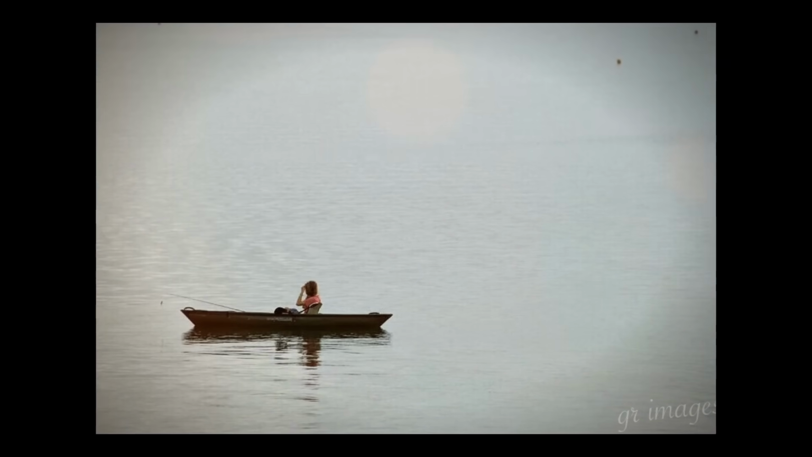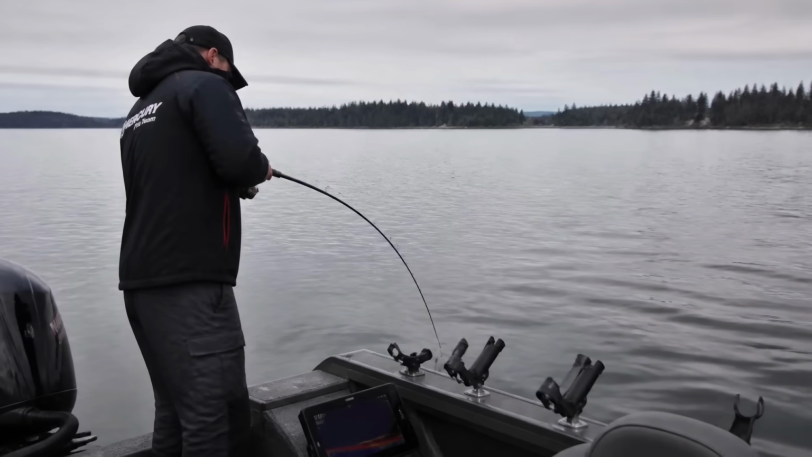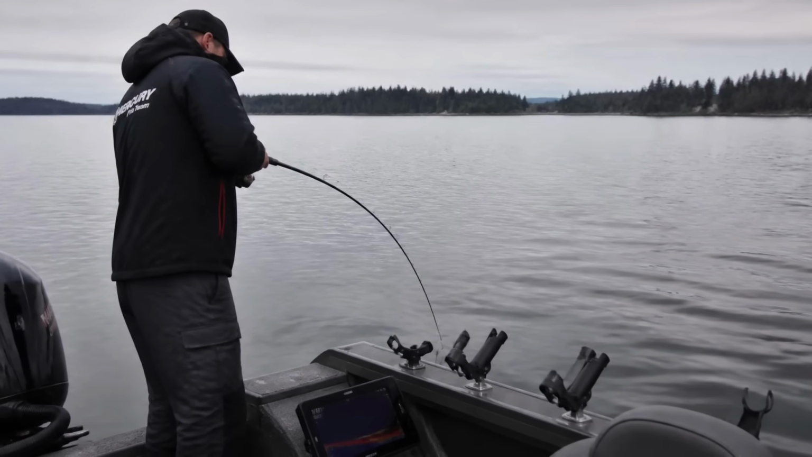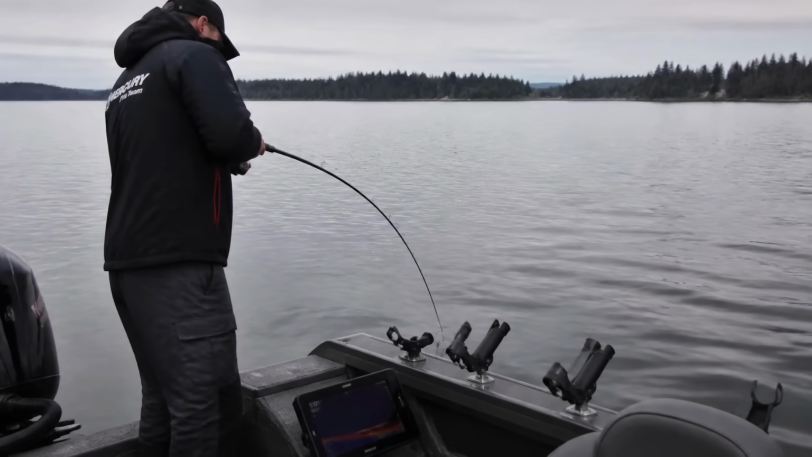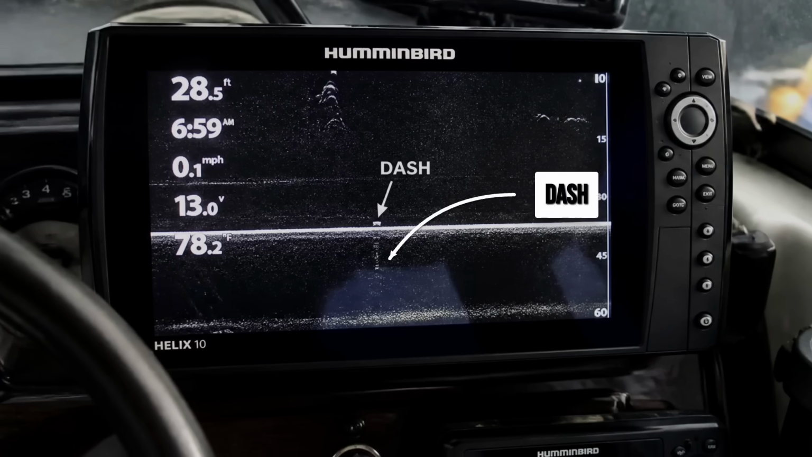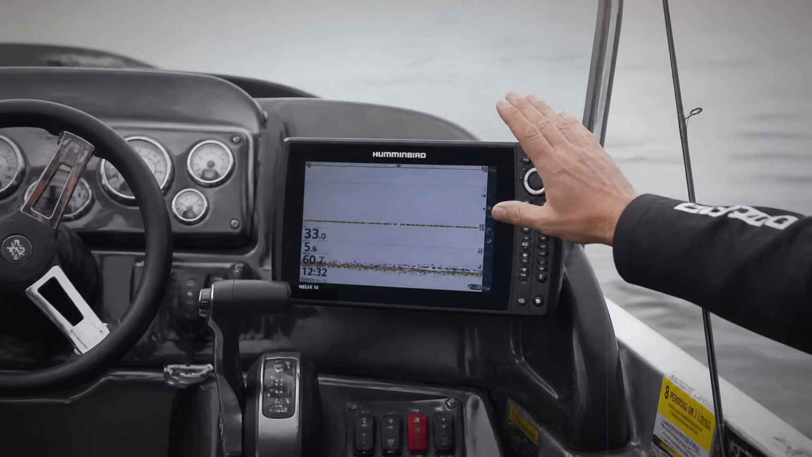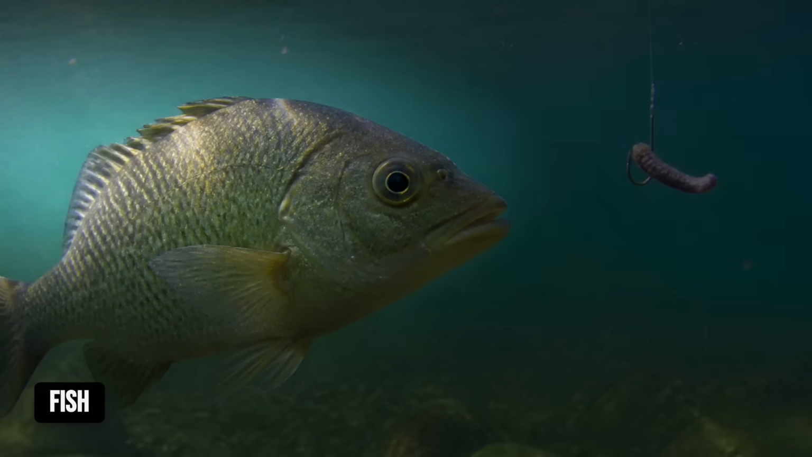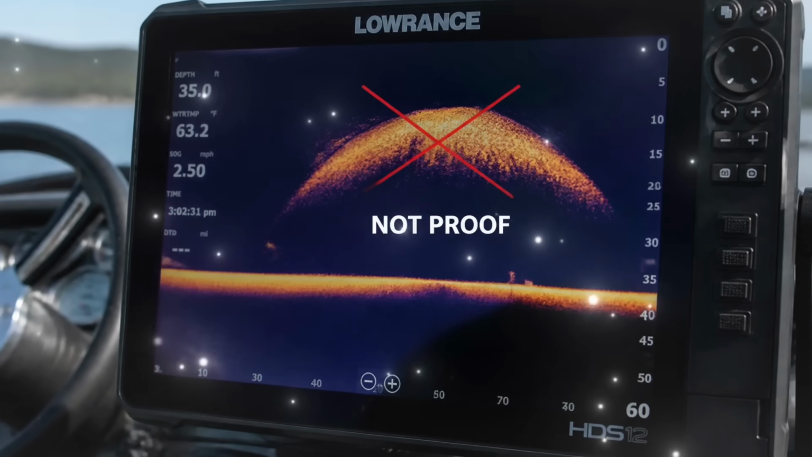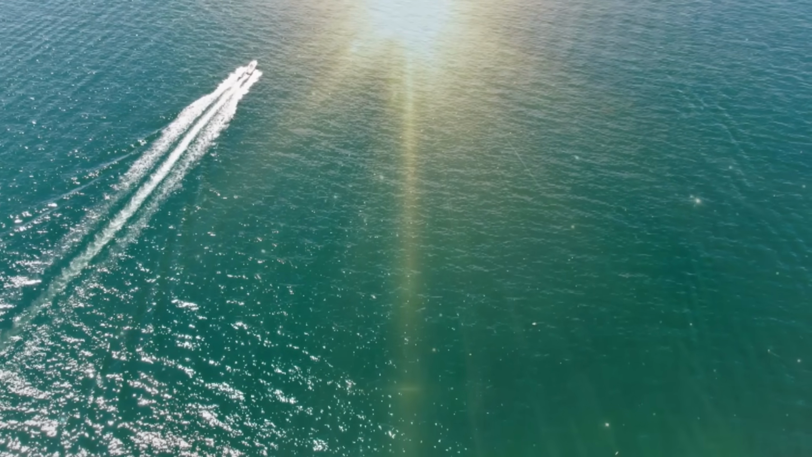So here's the part that should change how you fish tomorrow. If you are sitting dead still, anchored up or vertical jigging, a fish holding right under you cannot draw an arch, because nothing is moving through the cone. It draws a flat horizontal line instead. A dash. And every one of those flat dashes you've been waving off while jigging was a fish sitting inches from your bait. The arch was never the proof of a fish. It was just the signature of a moving boat.